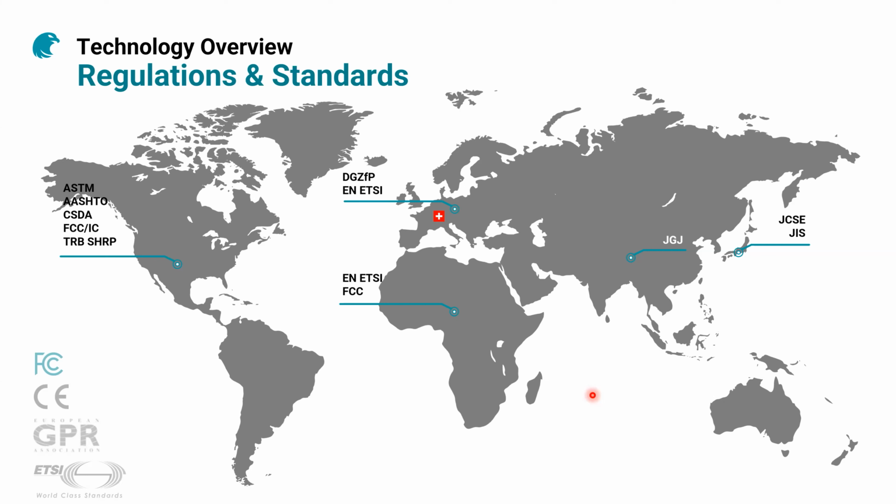When we are saying regulations, we mean all these sets of rules that are set by authorities and that put specific limits or limitations to what you can emit, because a ground penetrating radar emits an electromagnetic wave, so it has to be regulated.